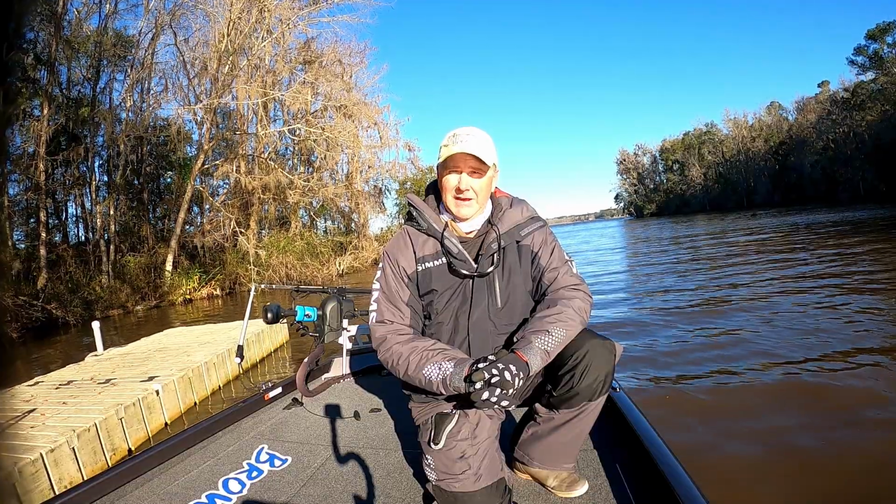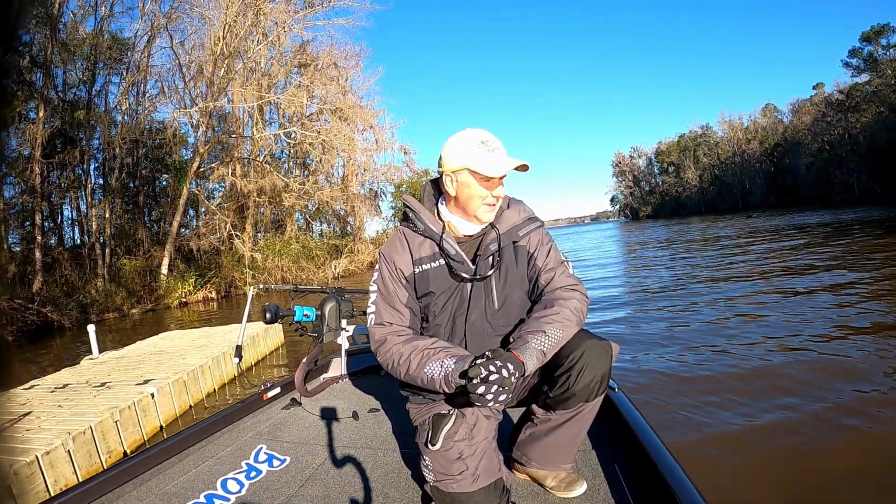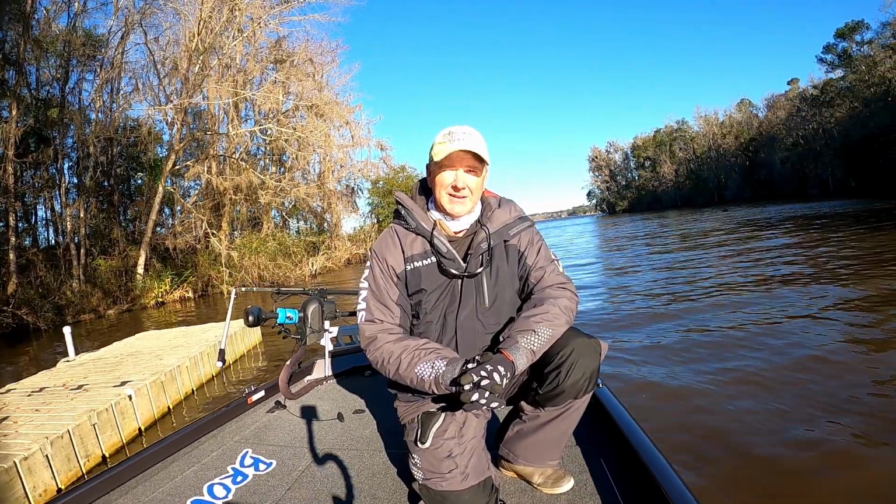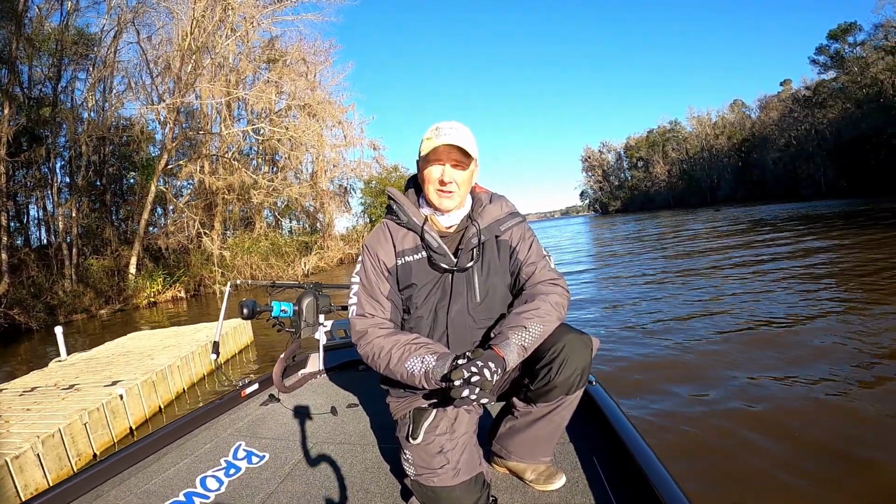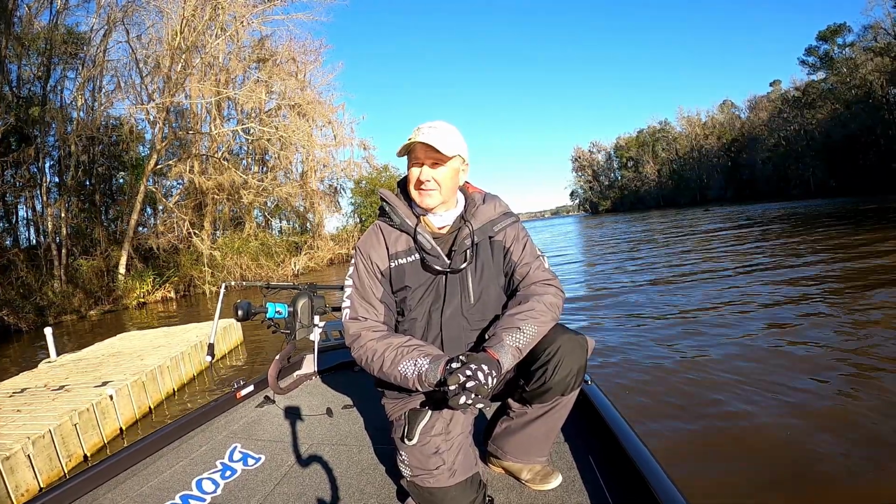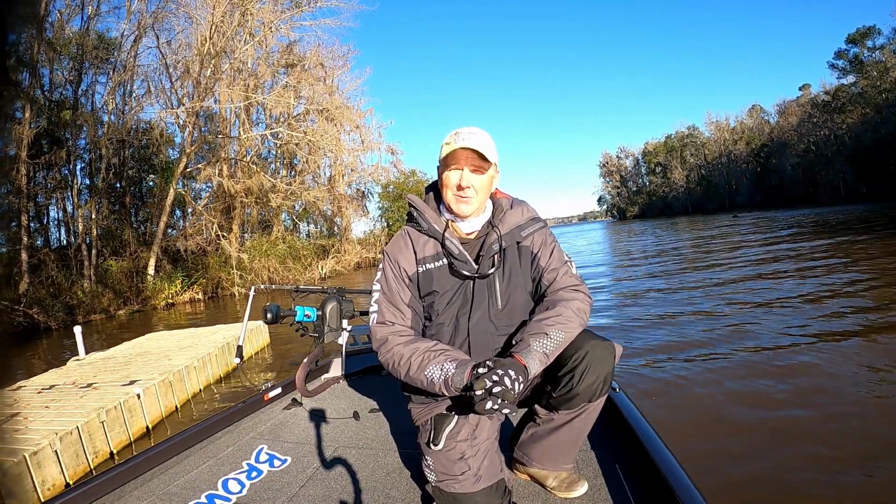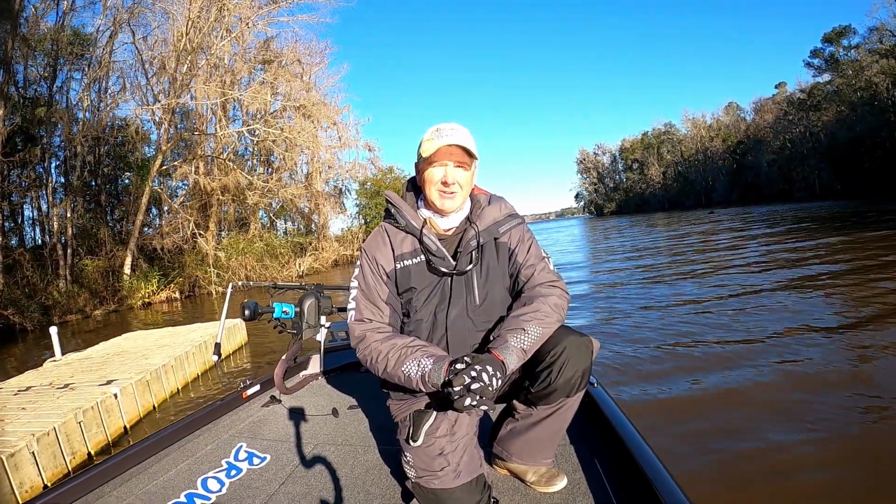And if we can find them, then we're going to see if we can get them to bite, which is going to be difficult in this high, cold, muddy water and this major front that came through. That was a pretty good swing in temperature from 70 all week down into the 30s last night. So we'll get out there on the water. We'll see what we can find. Maybe we can find some fish today and learn something.